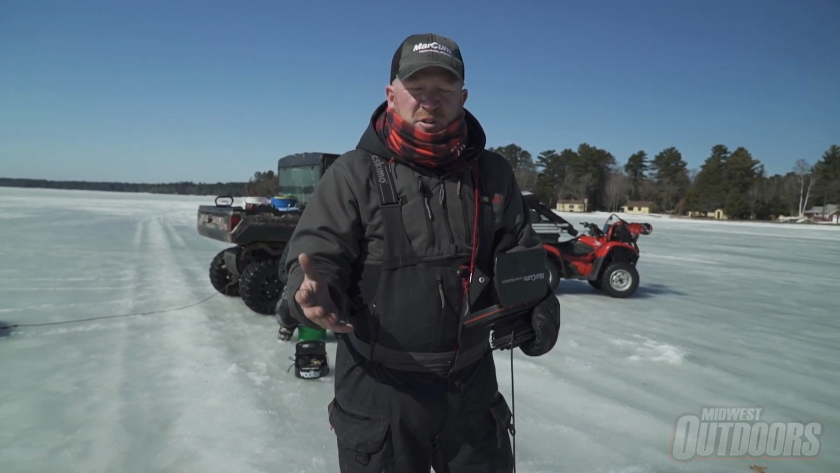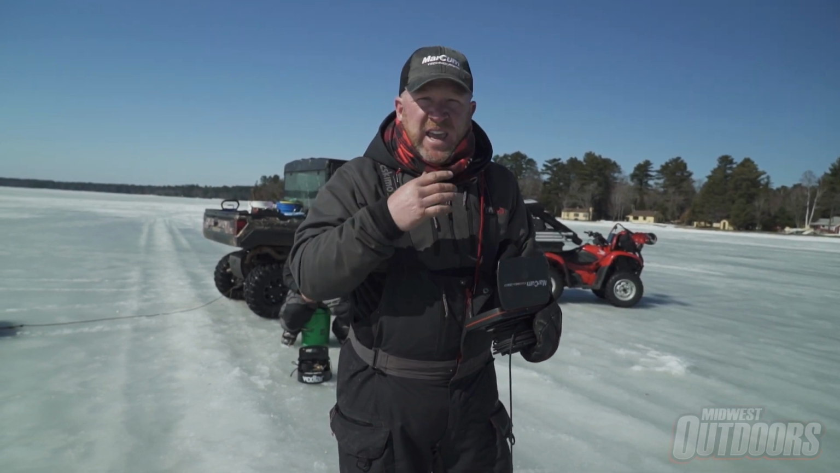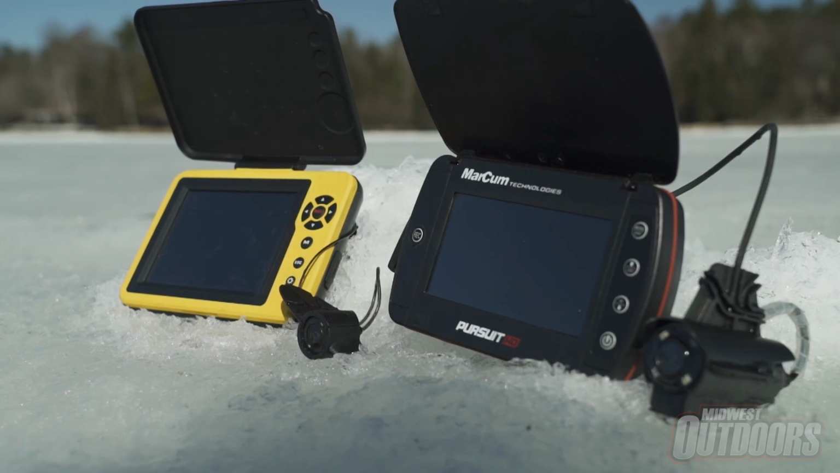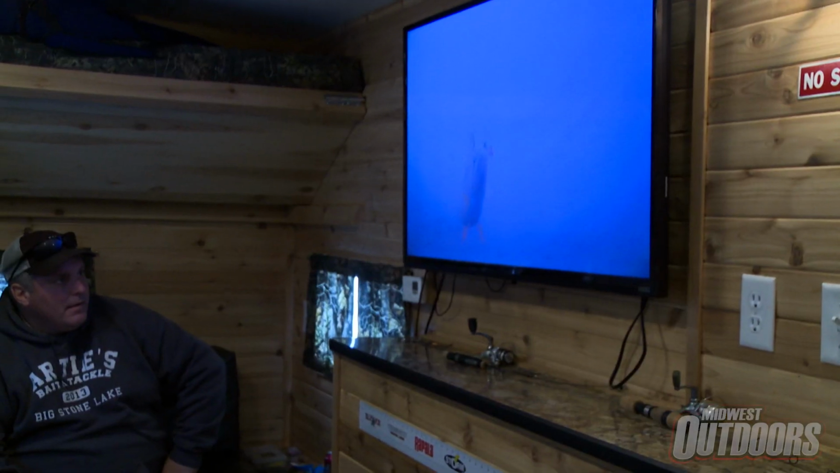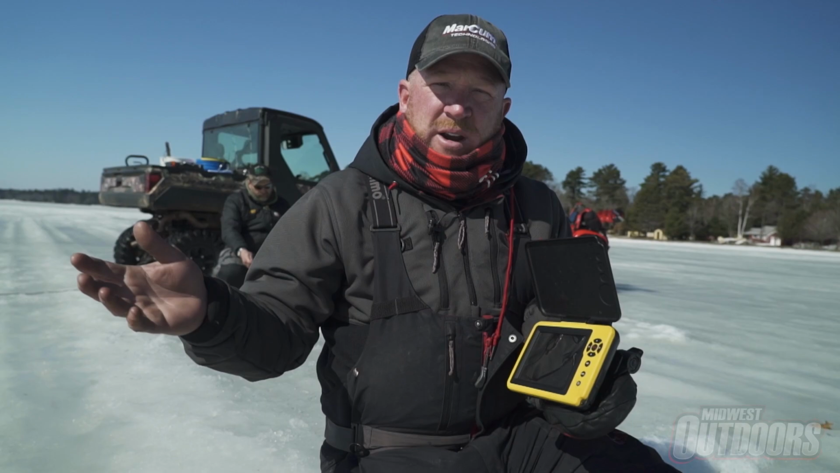And there's many different models. You've got bigger screens, you've got standard definition, you've got HD, you've got ones that'll record, you've got ones that'll show direction, temperature, all kinds of valuable information. If you're going to set up in a fish house and you want that bigger screen, a lot of these companies have ports that you can actually hook these things up to a bigger TV.